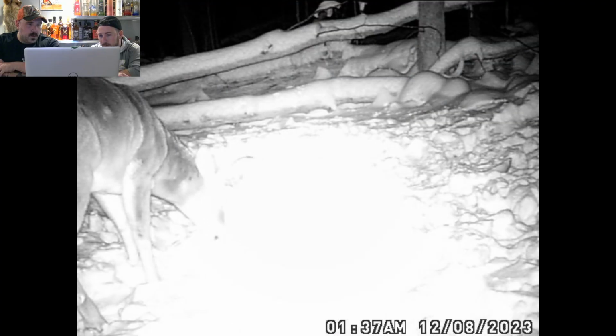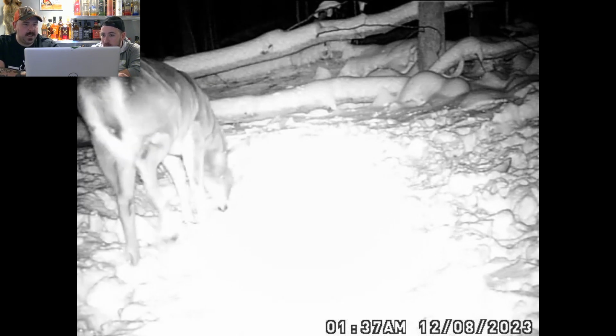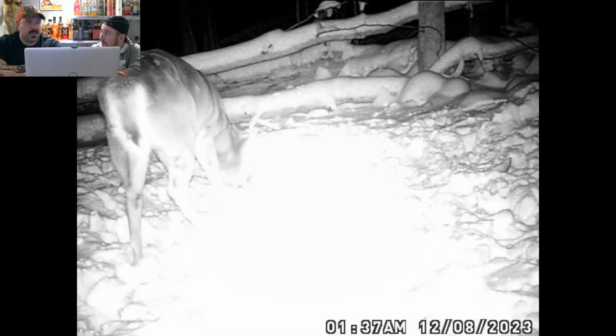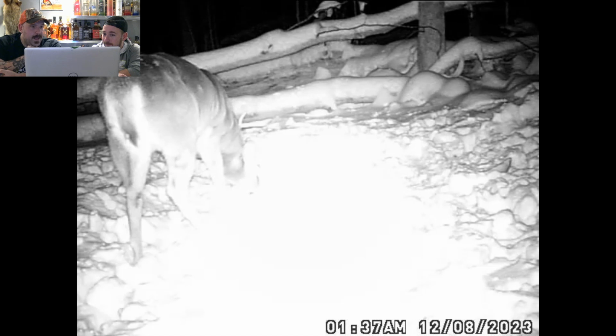Oh. That's a buck. Okay, so now the camera changed too, because this is the camera that we had swapped out. The batteries were low. But there was still pumpkin left. I'm like, you know what? There was a lot of tracks, a lot of signs, so we decided to leave it. We found a bunch of beds. And we're like, oh, estrus, man, there was deer sign. And look what came first. So there was no battery? Yeah, we had to swap it.